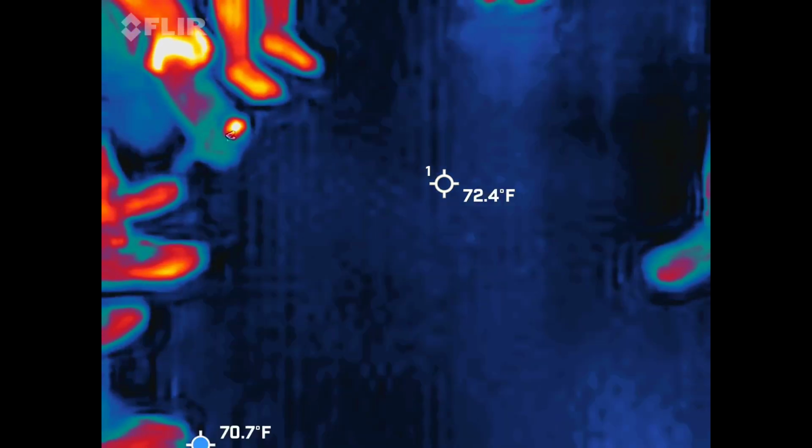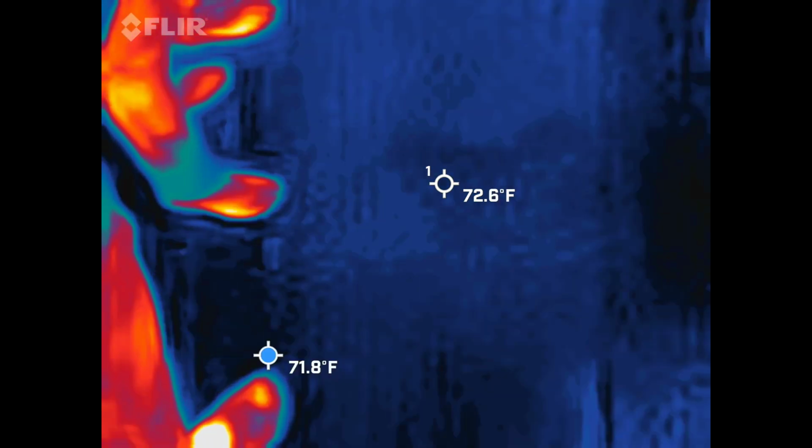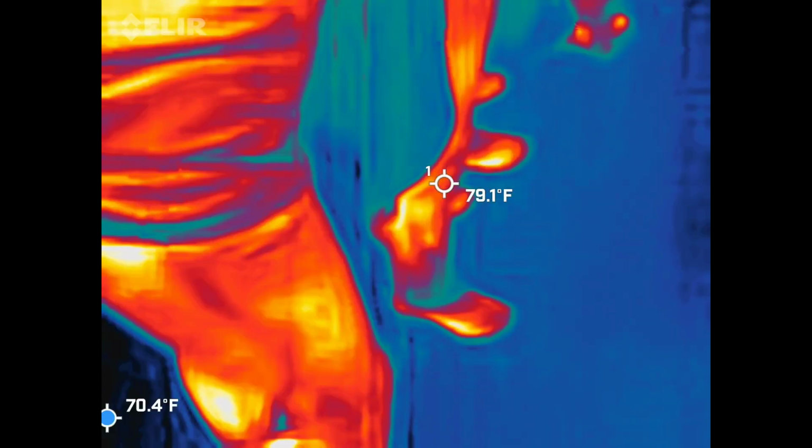Wow. Wow. That's well documented. I know. That could be. So you can see where it actually looks like a man writing at his desk.